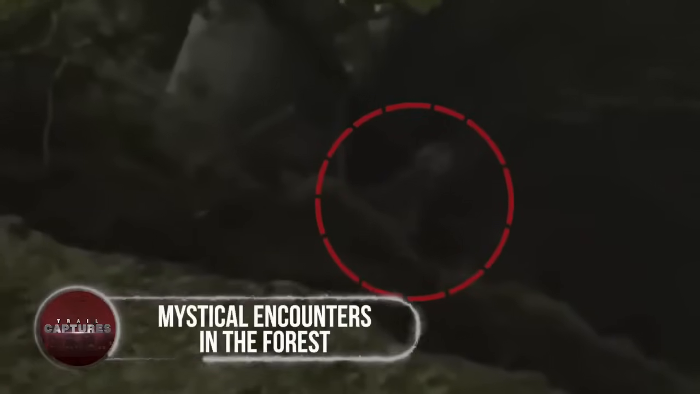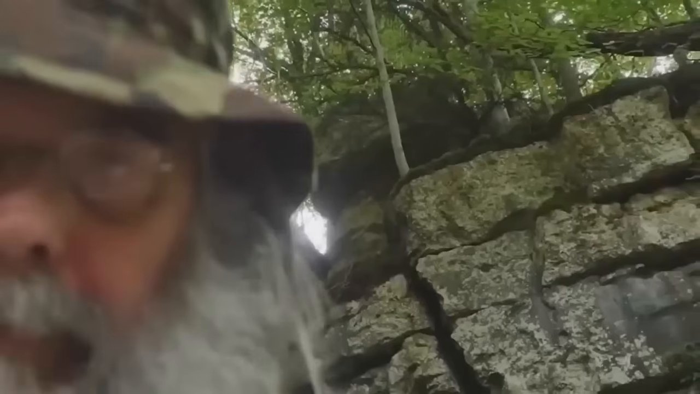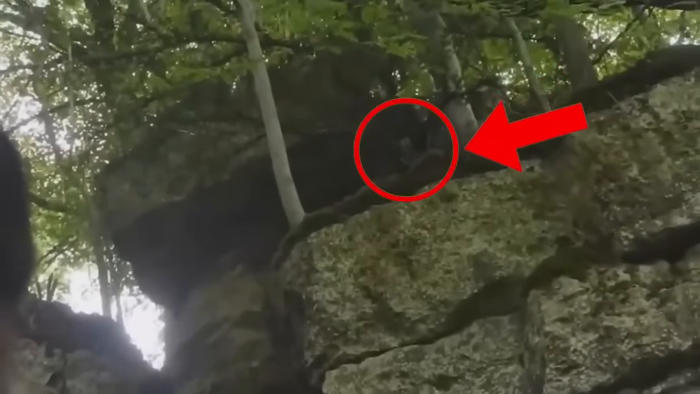Mystical encounters in the forest. In this footage, a man steps forward with a fascinating claim. He possesses magical powers, enabling him to communicate with spooky creatures residing in the forest. With years of knowledge and experience, he's gained a deep understanding of the animals and their wildlife habitats, allowing him to connect with these elusive beings that hide from humans.